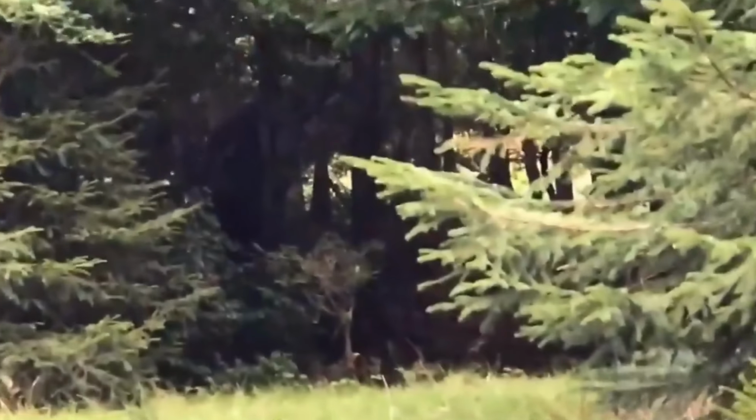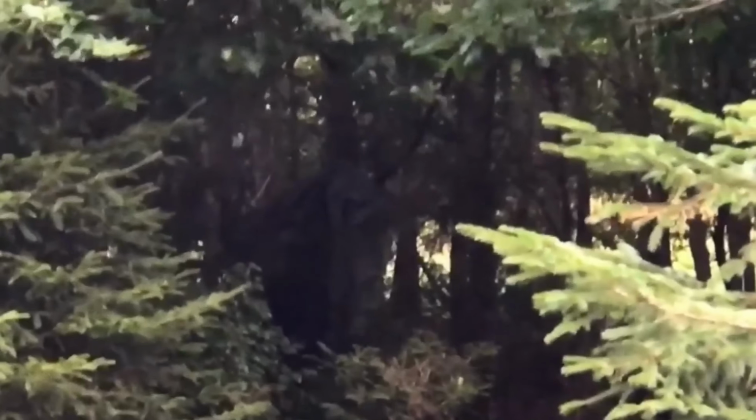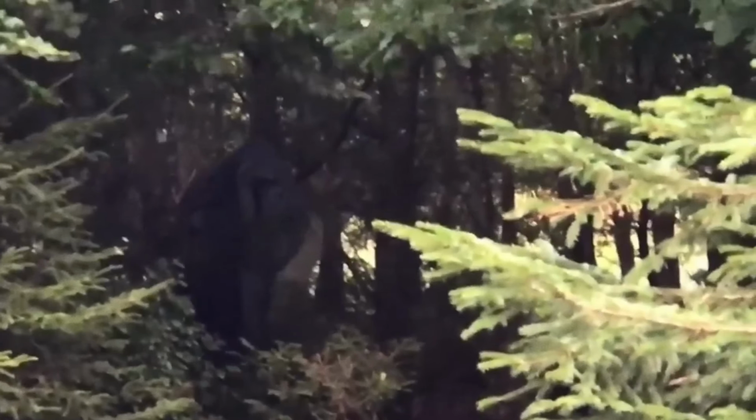And on that note, others have speculated that this is a shapeshifter, connected to ancient myth of beings that walk between worlds. I don't know, what do you guys think this could be? Why did it reveal itself in such an isolated place? Do you think these guys disturbed it?